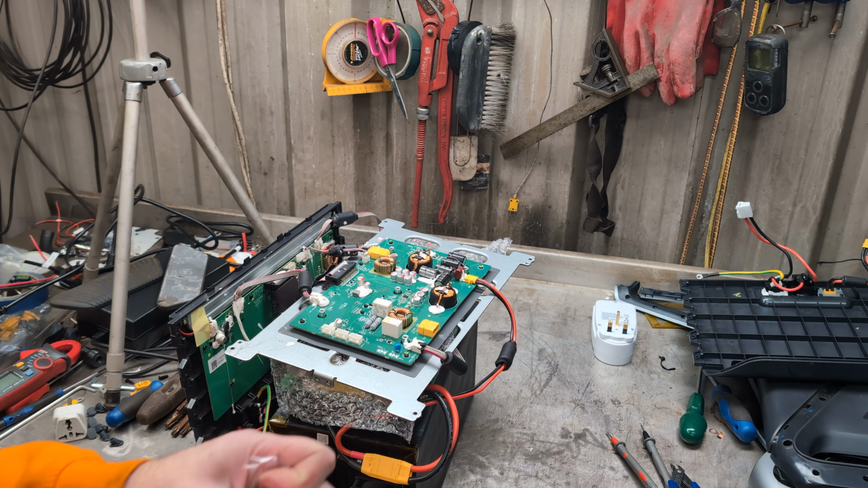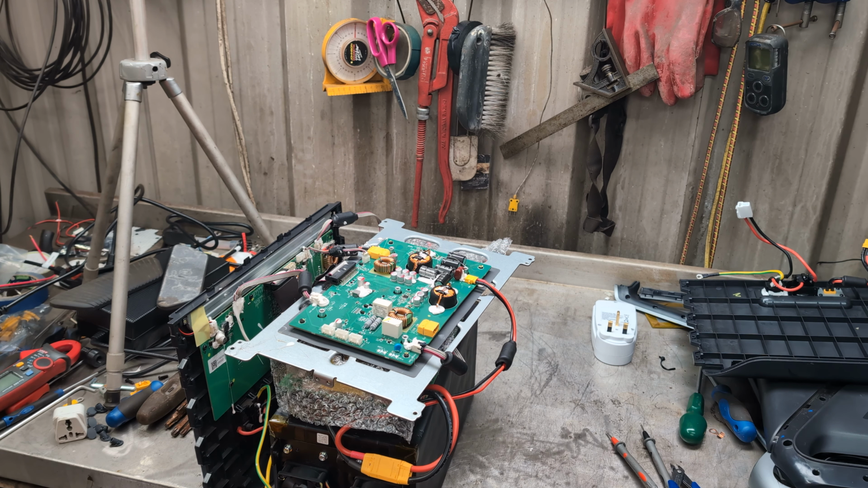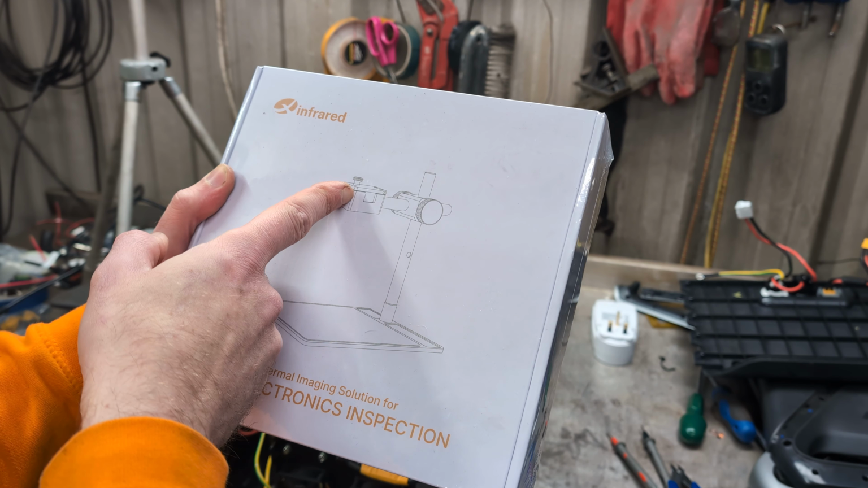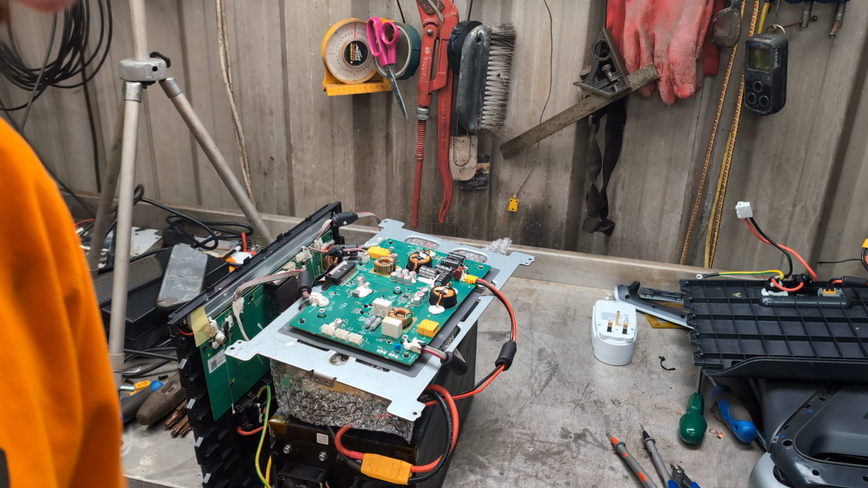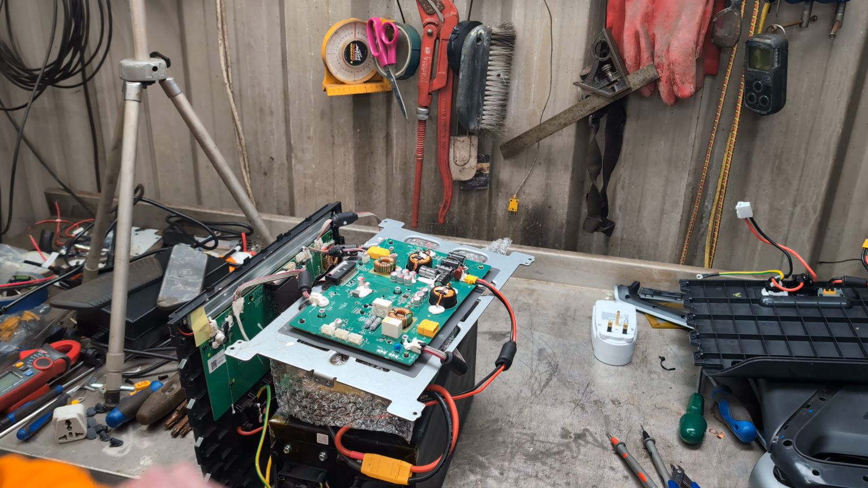So the thing I saw about this one, it's more specifically for looking at circuit boards, because I didn't know they were sending this, and it's slightly confusing because I haven't really got a test bed for it, but it's a PCB electronics inspection pad, and by the looks of it, you mount the thermal imager in there and then you put your circuit board on it so you can, well, thermally analyse your circuit board, which might come in handy for the Webasto project, or if anyone else out there on the self-powering diesel heater Facebook page, channel, group, discussion thing, they might have a use for it,